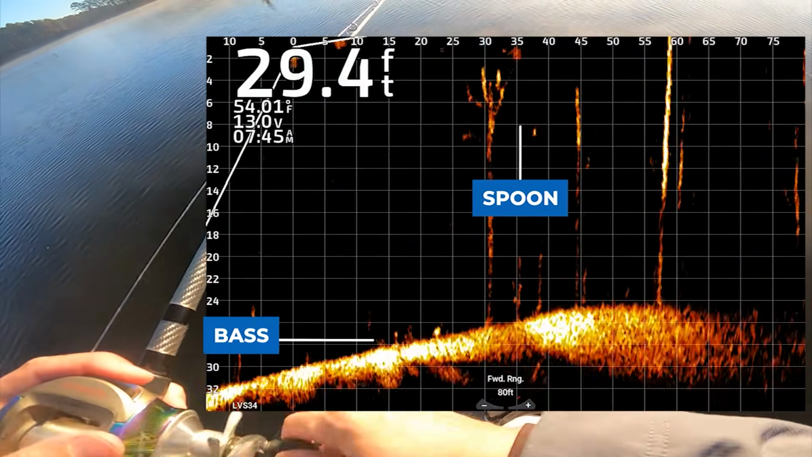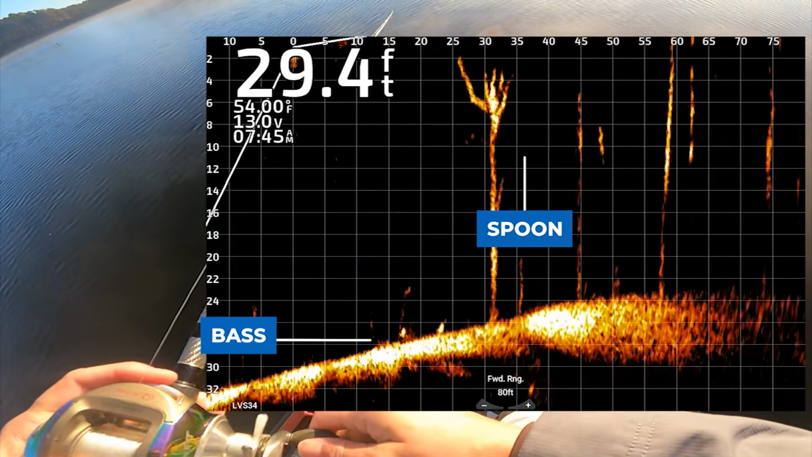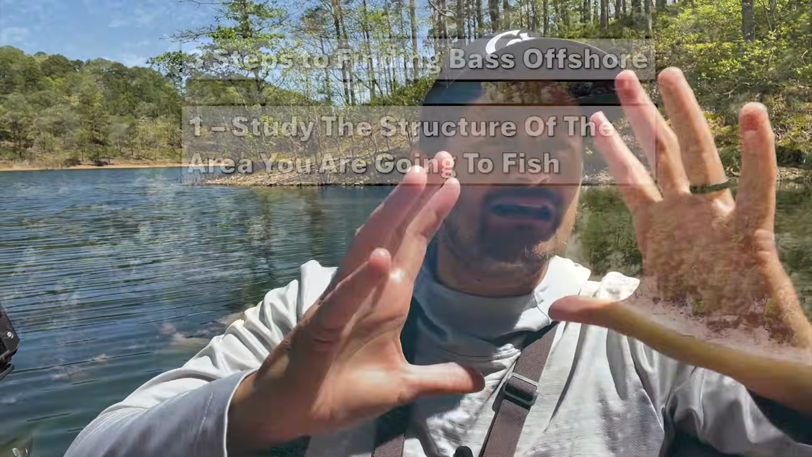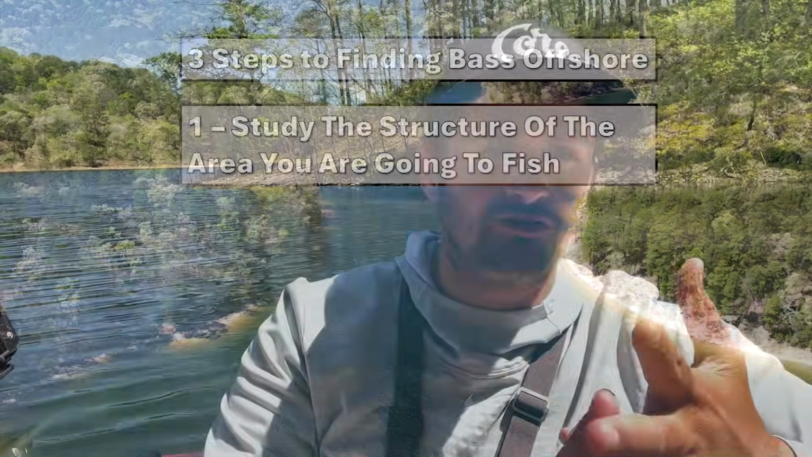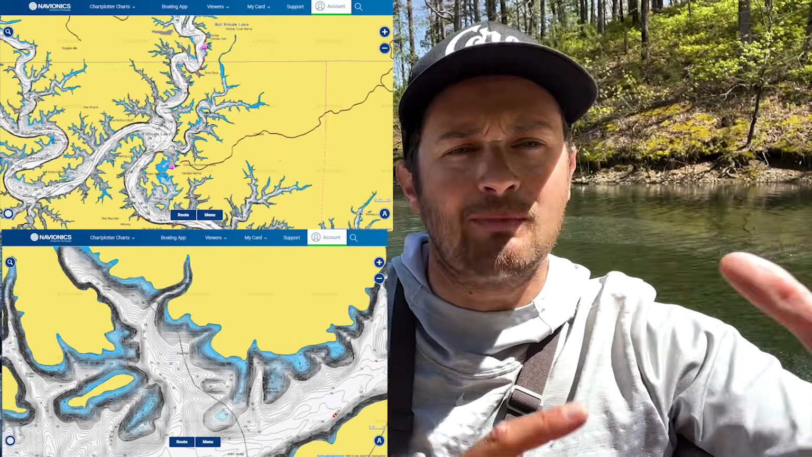So guys, the three main things, the three steps of finding bass offshore, where you're looking at a map, looking at a specific area. One of the first things I like to look for is the structure that is there. Structure meaning points, structure meaning flats, drains, okay? Creek channel, channel swing points. That's the first step, is kind of looking at where these bass could go.